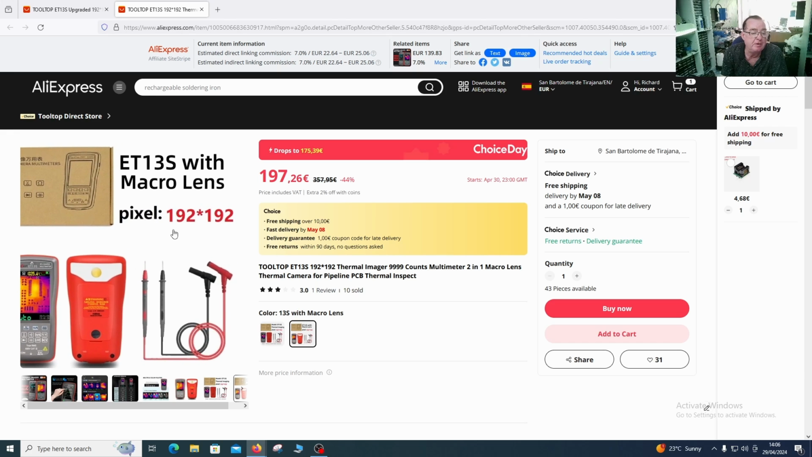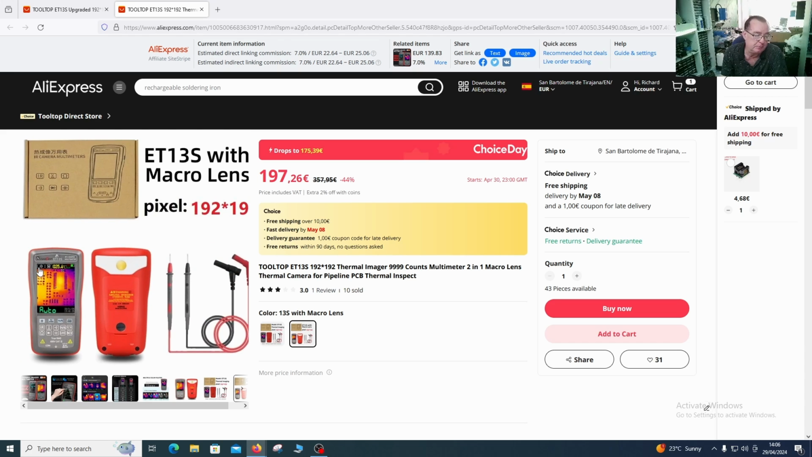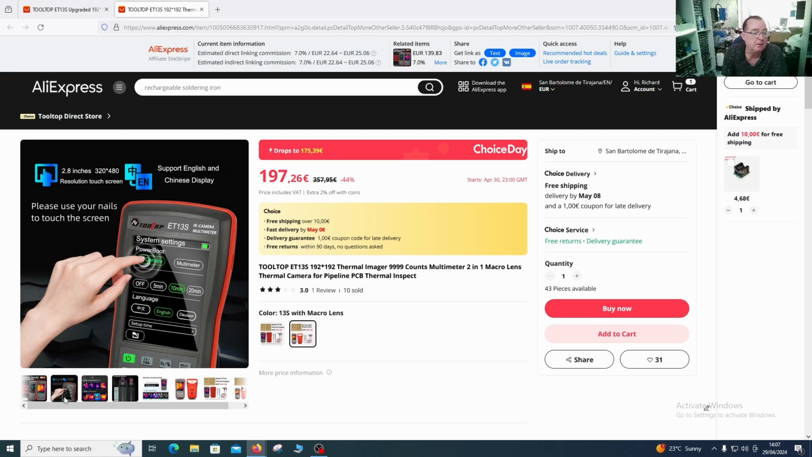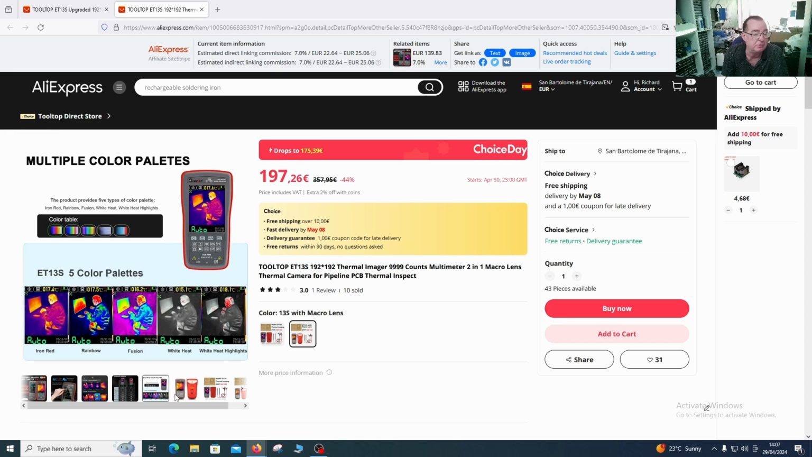The resolution of the thermal camera is 192 by 192 pixels. That is pretty standard, but pretty good for a decent quality thermal camera. It has a refresh rate of 20 Hz on the thermal camera, which again is pretty decent. 2.8 inch screen, English, Chinese. It's saying please use your nails to touch the screen. Okay. We can see the optional macro lens here. I do have that, so we'll try it with and without.